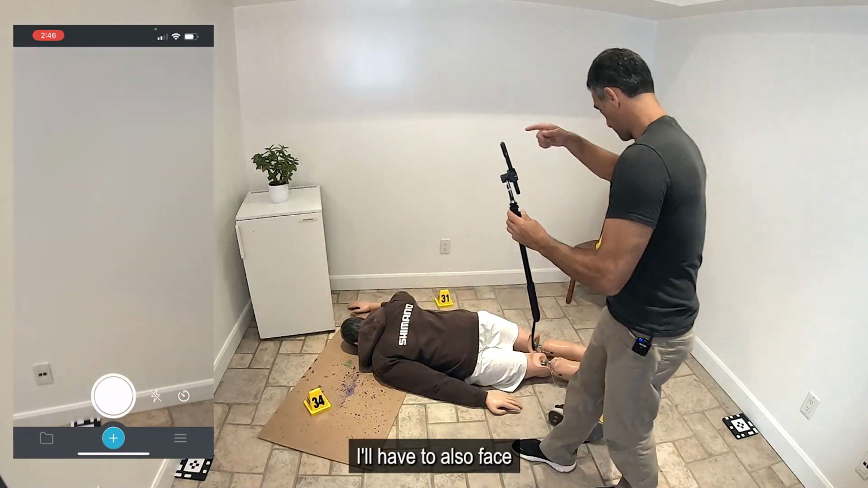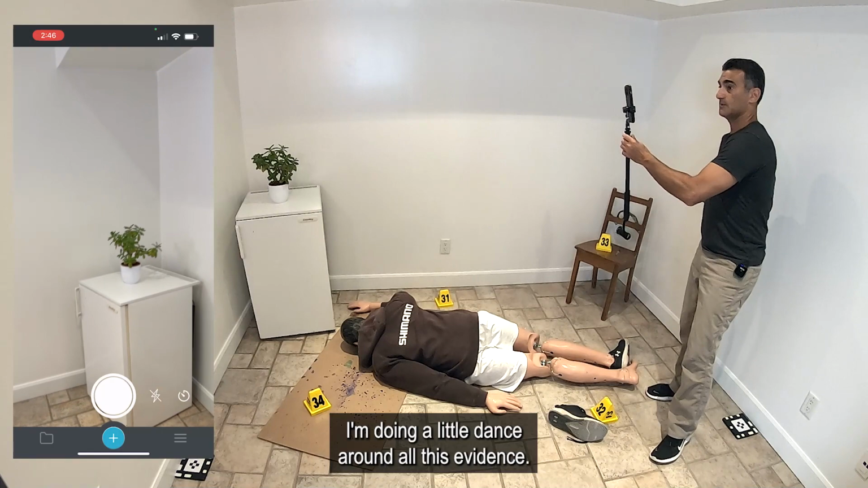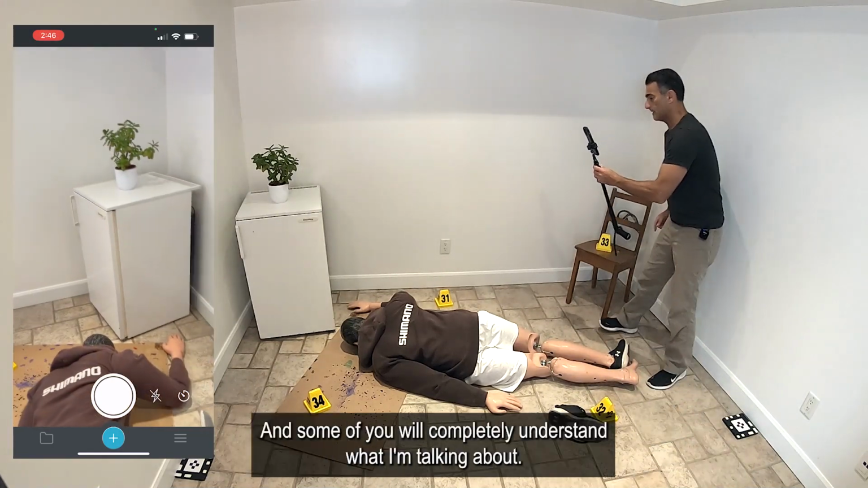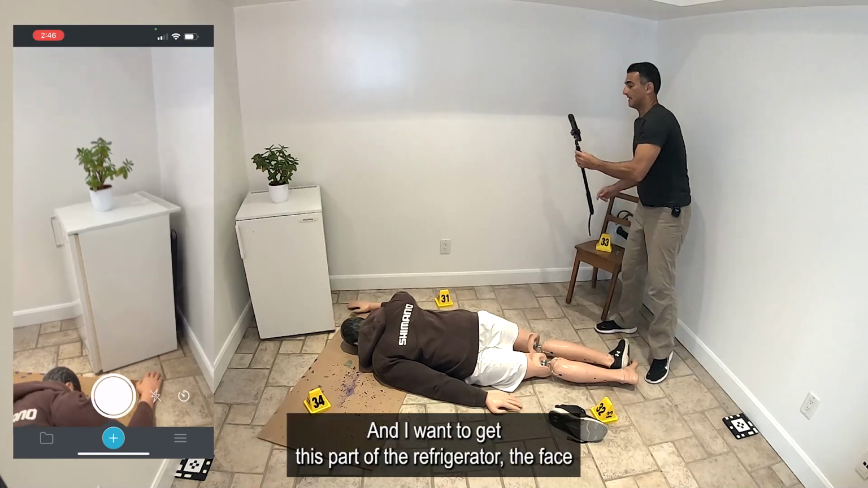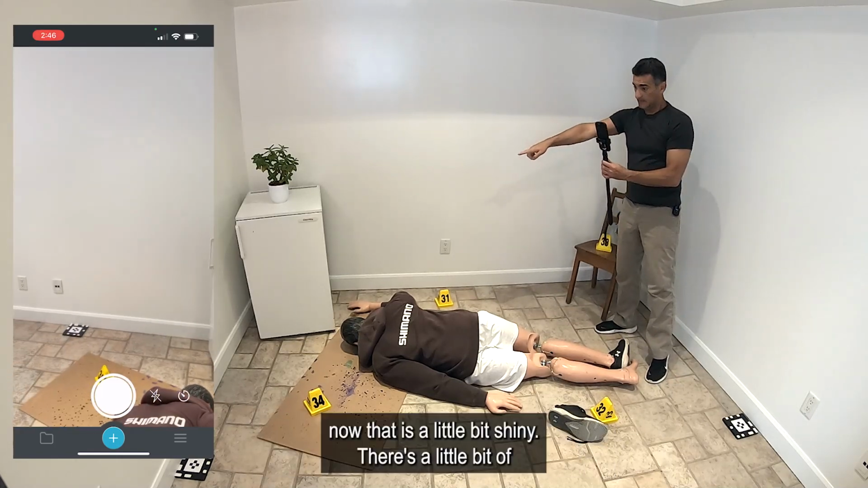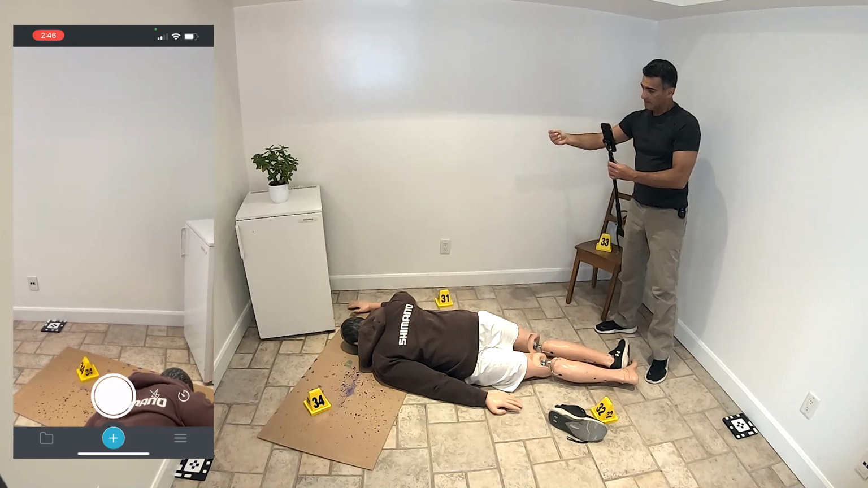I'll also have to face this other wall at some point, and you'll see that I'm doing a little dance around all this evidence, and some of you will completely understand what I'm talking about. And I want to get this part of the refrigerator, the face. Now that is a little bit shiny. It's reflective.